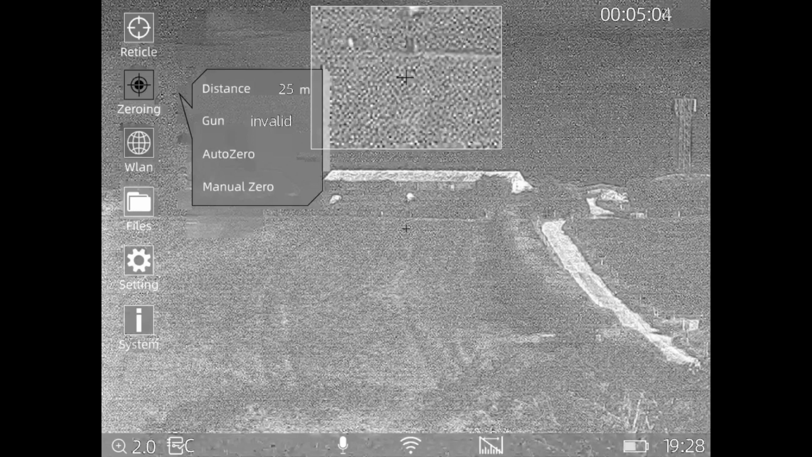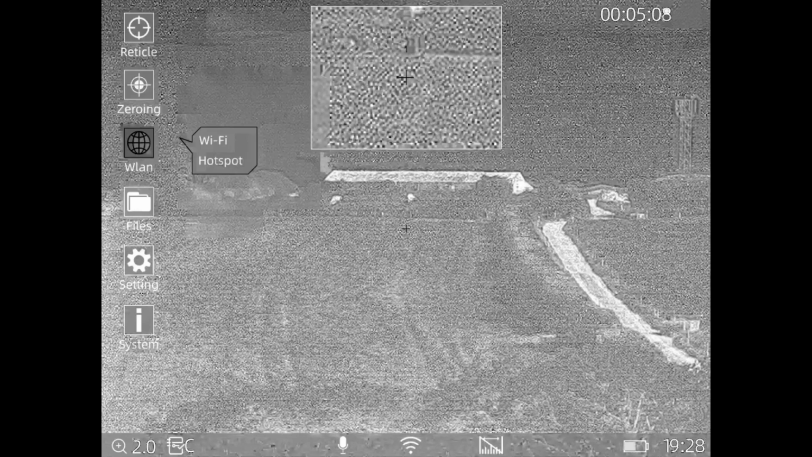WLAN, right. So you've got two options here. You can use the device to stream to your phone, and you can use it as a hotspot as well. It's whatever you want to do, really. I use the device's Wi-Fi and then sync the Thermtec Smart app to the device. And it's real simple to use. They really have worked on that, and it's working great. It's not very buggy. Some of these smart apps do tend to be quite buggy. I'll go into that in a separate video anyway, on how to set up your smart app.